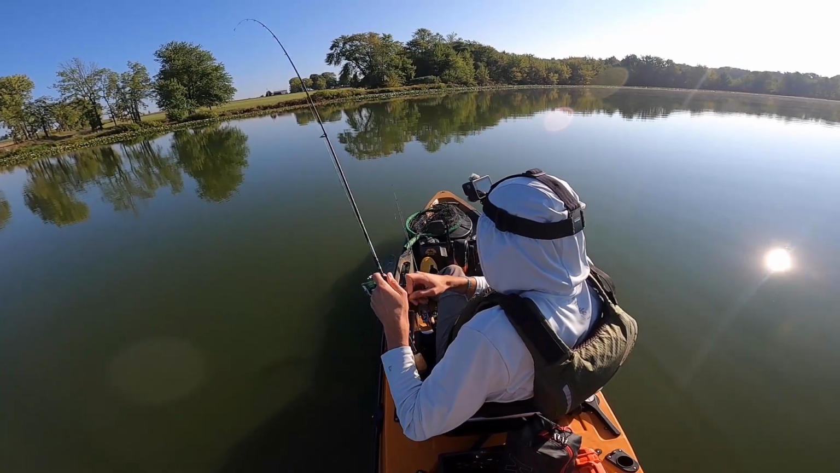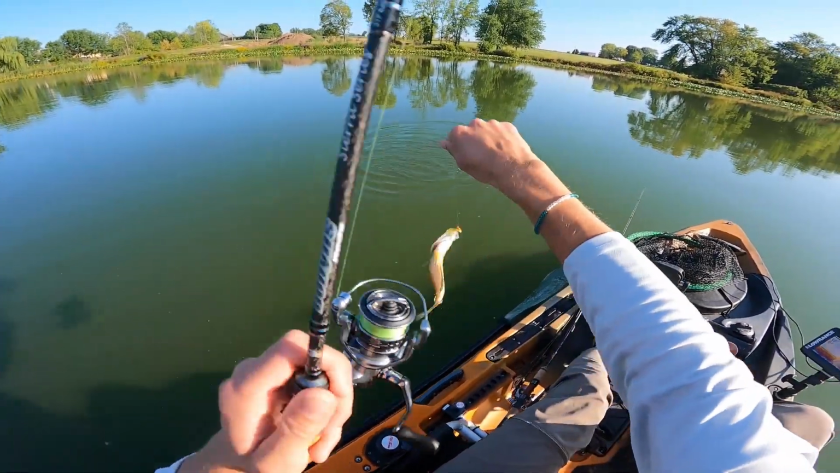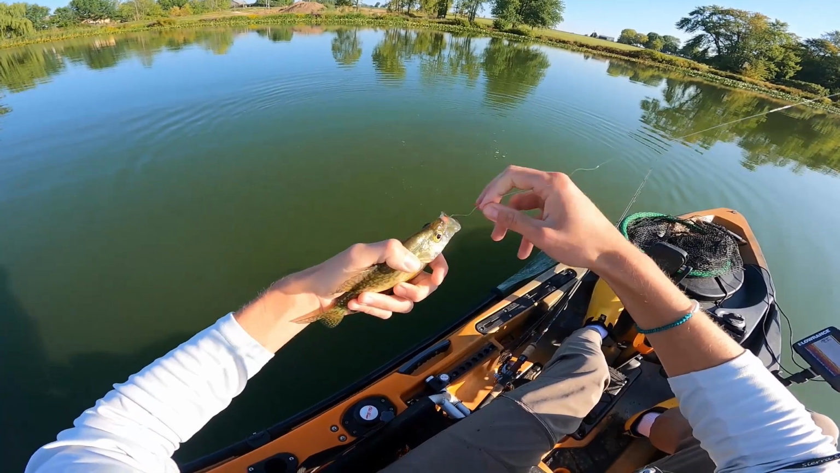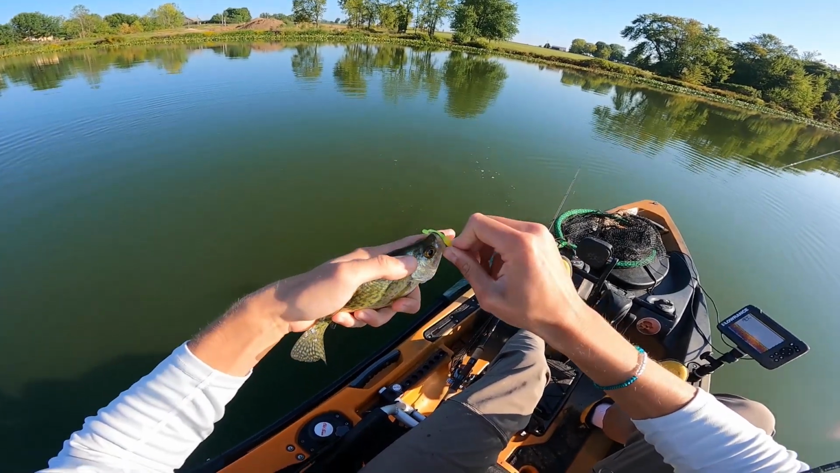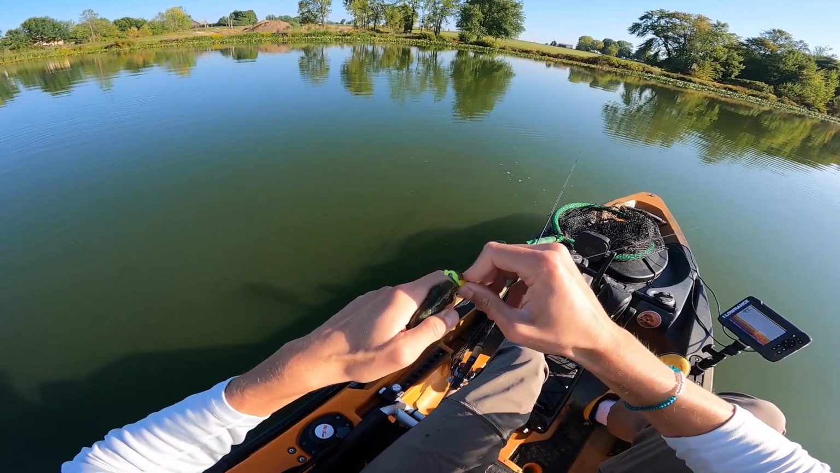There we go. Probably a bluegill. Oh no, it is a crappie. He just wanted the slower rate of fall. I switched down to the donkey-tail junior, and he actually ate it. I had gotten a couple short strikes on the mule minnow, and the little bit slower rate of fall donkey-tail junior in the chartreuse color got this fish to eat. Well, that's good.